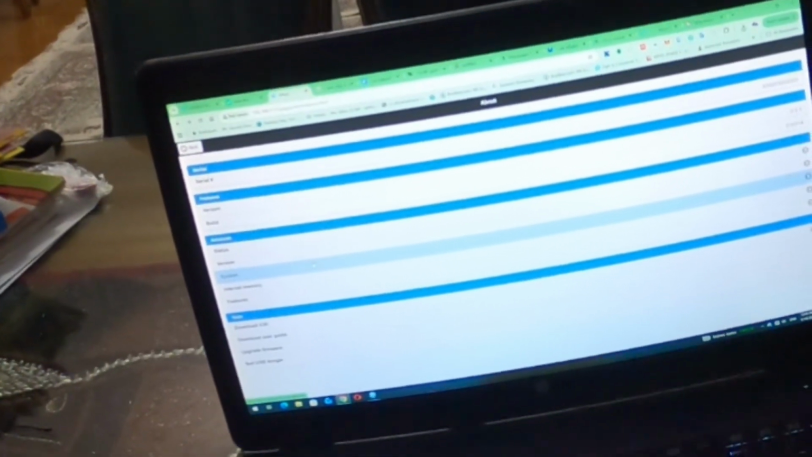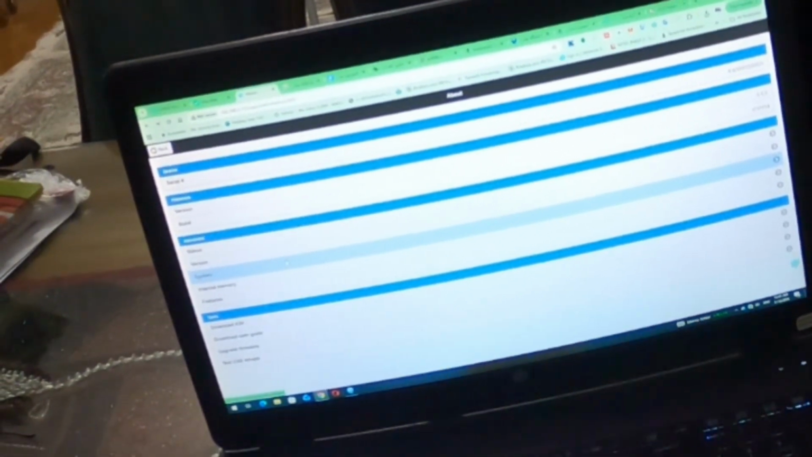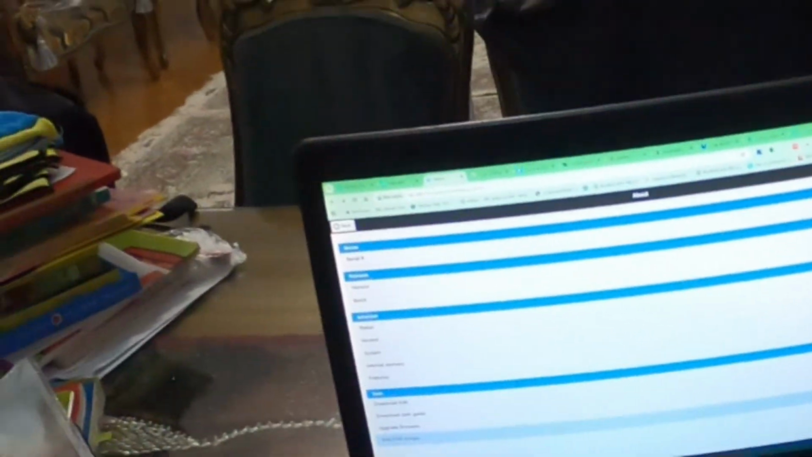While upgrading, it will ask you to choose a file, and then you will choose the file and then submit. It will upgrade the firmware. Firmware is something between hardware and software, so it's middleware, or we can call it firmware. Okay.